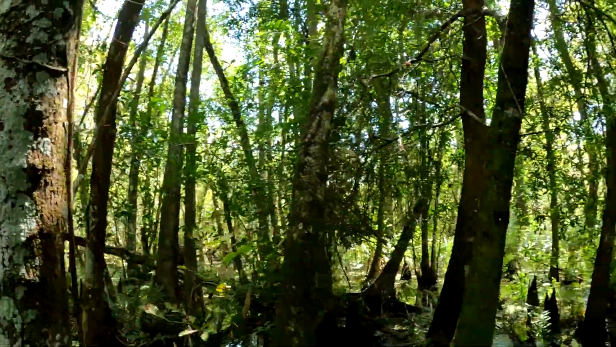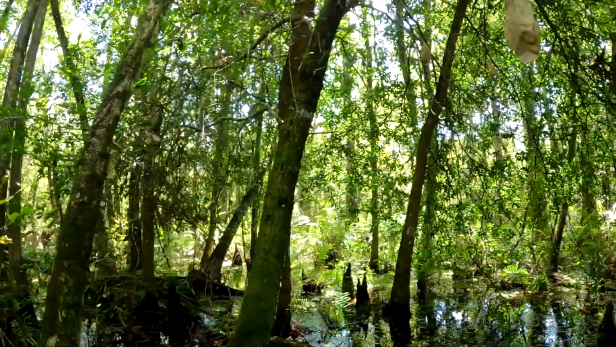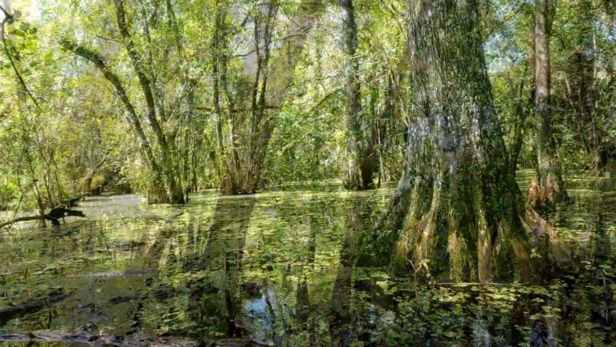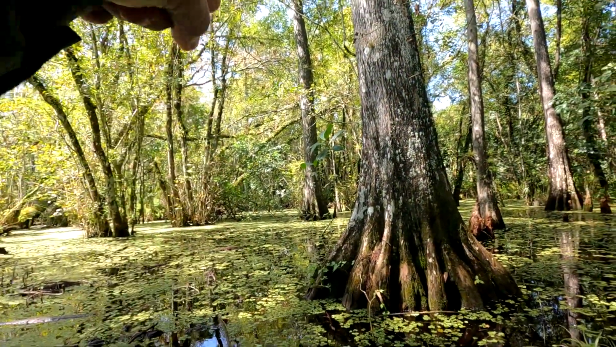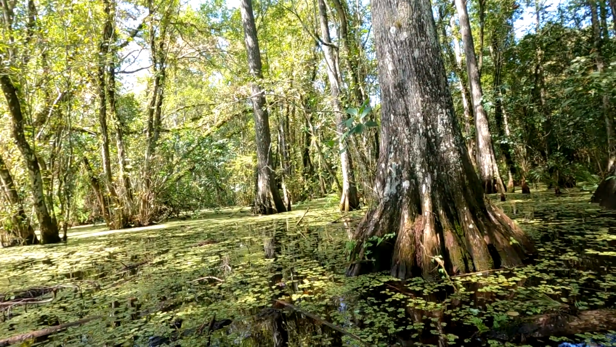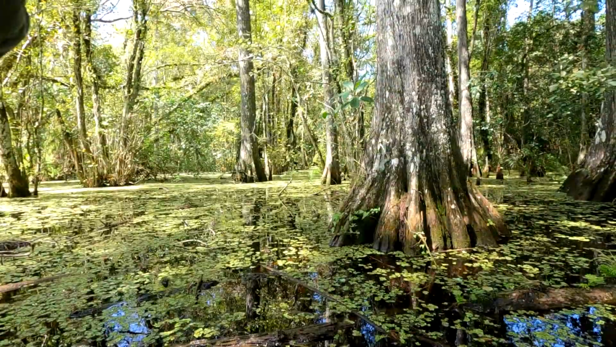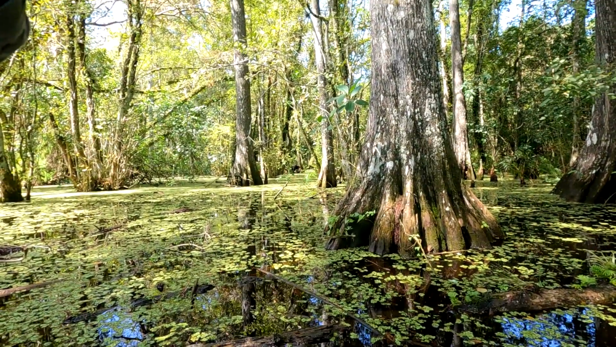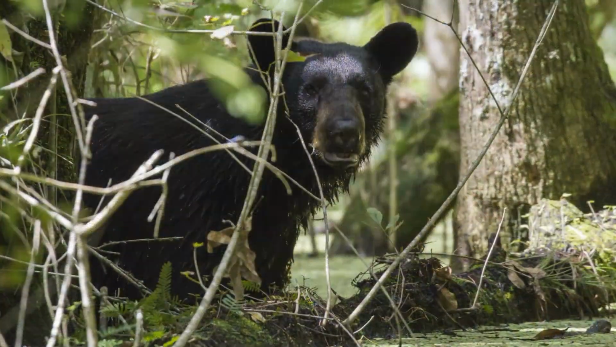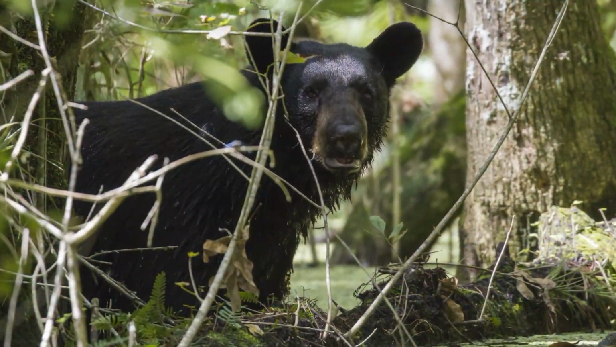I just had a good bear encounter about a half an hour ago, right out there in the middle of the swamp. There's a bear coming right at me in the water. It's right there. Oh, it's a bear.